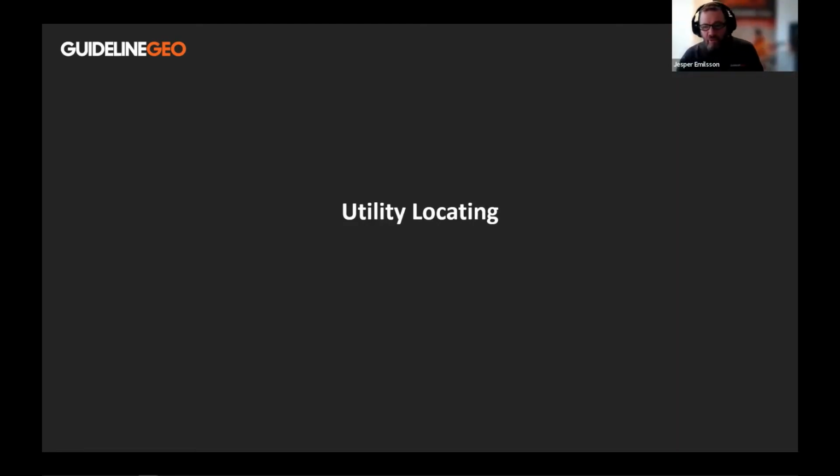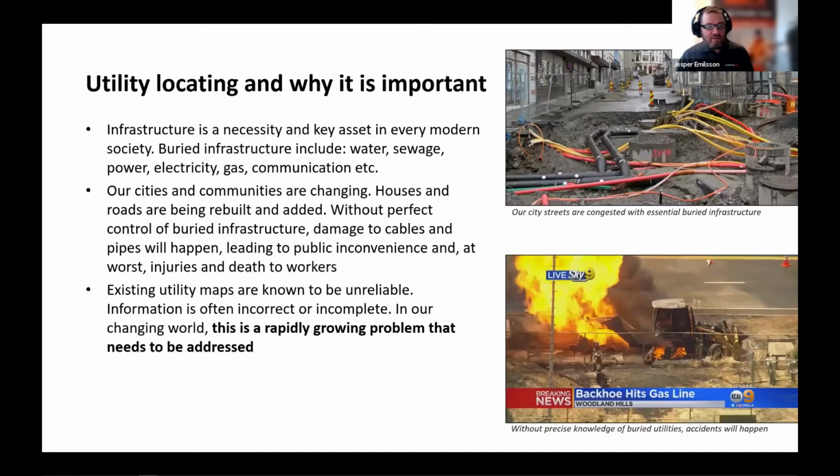Yes, the MALÅ Easy Locator Core is all about locating utilities, of course, and we could ask ourselves, why is this important? Well, I think it's evident for everyone in this webinar who is listening, at least to us, that it's very important. Infrastructure is a key asset for all of our modern societies, and it's increasingly important. And the buried infrastructure is increasing also with the cities growing.